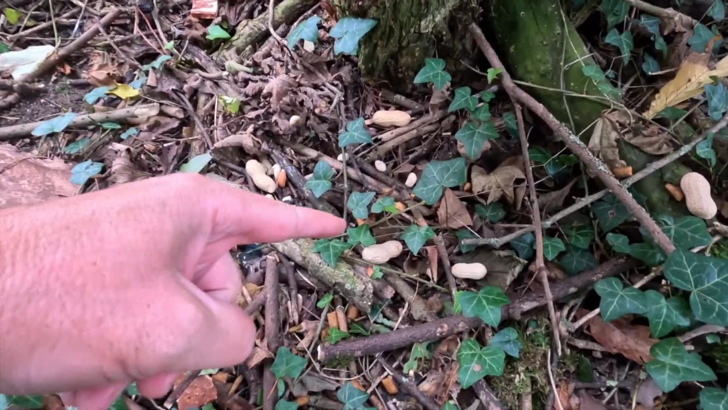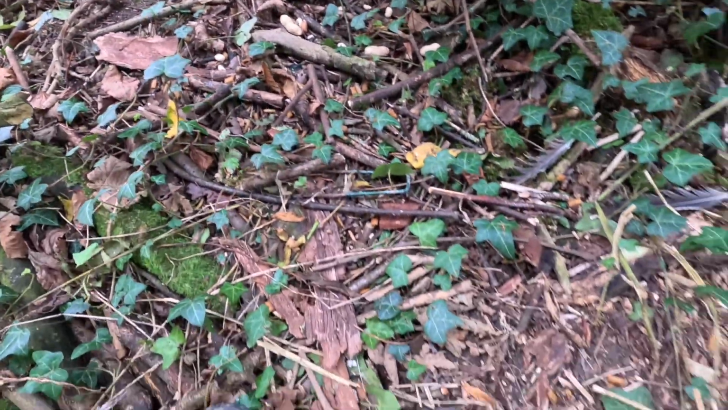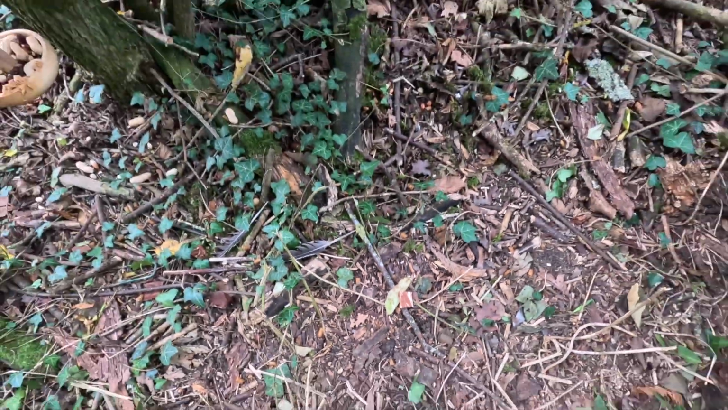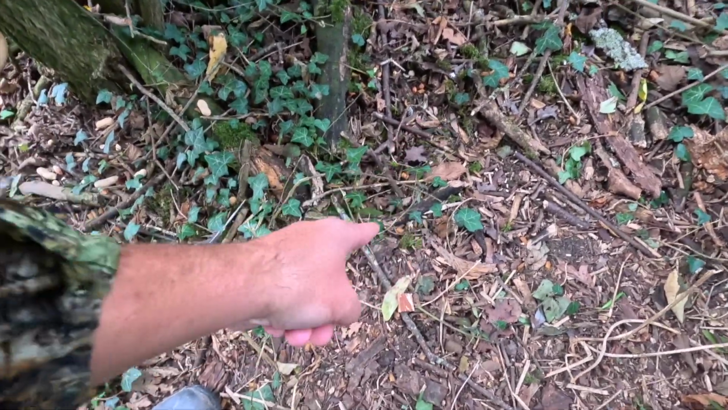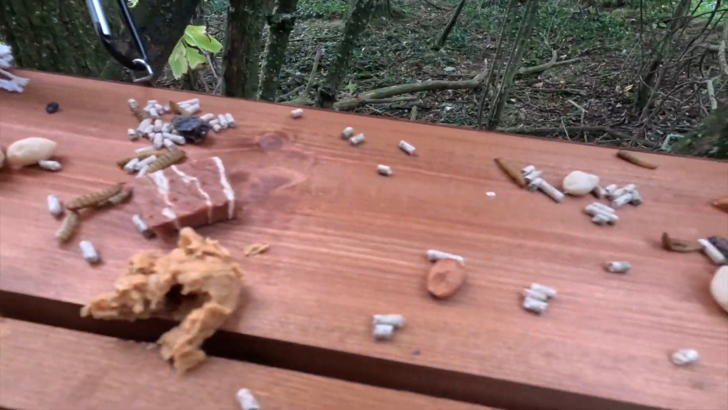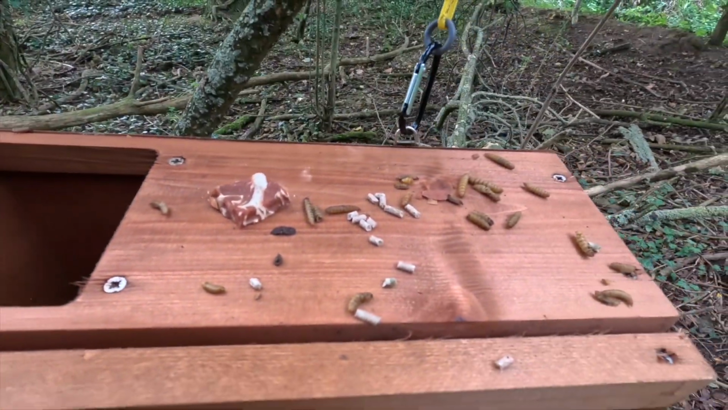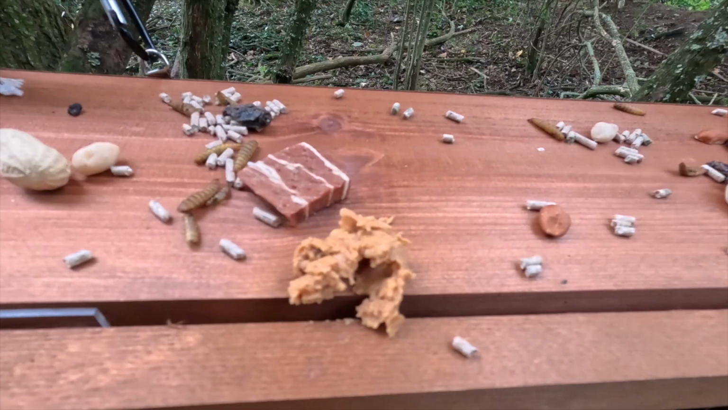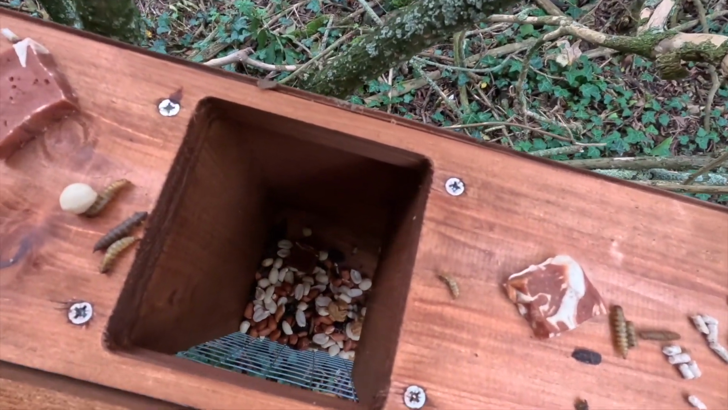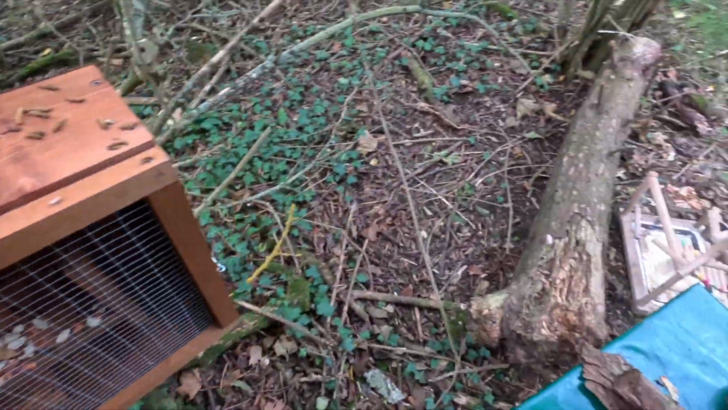Yeah, you can see the nuts. You can even see the bits of meat. Steak, not just any meat, steak. You've got loads of food in here now. Quite a bit on top. A bit of everything. And especially peanut butter. There is peanut butter down there as well.